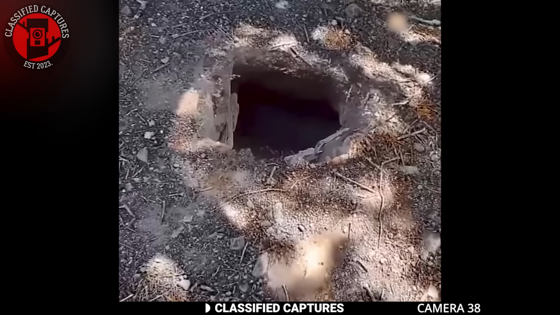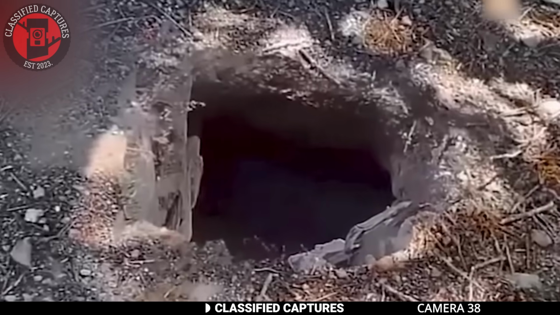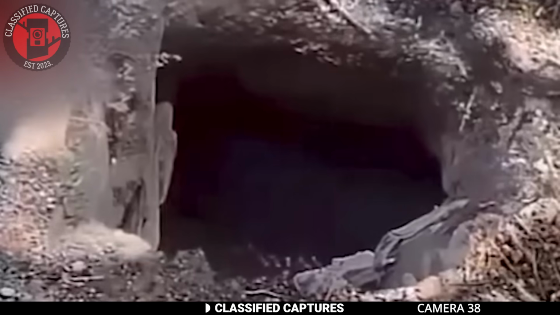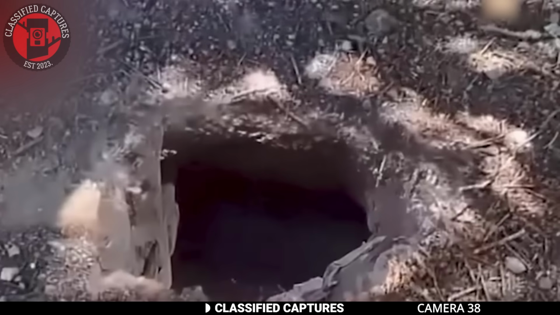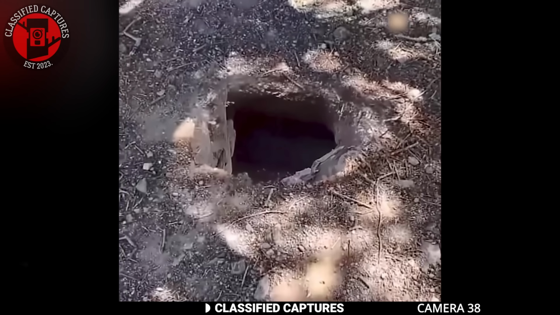During a walk through the wilderness, someone came across this hole in the ground. Usually looking at the hole, you would think it was some kind of pit or watering hole, but instead it was something entirely different. As our curious wanderer trains the camera lens on this unsuspecting hole, brace yourselves for the jaw-dropping revelation.